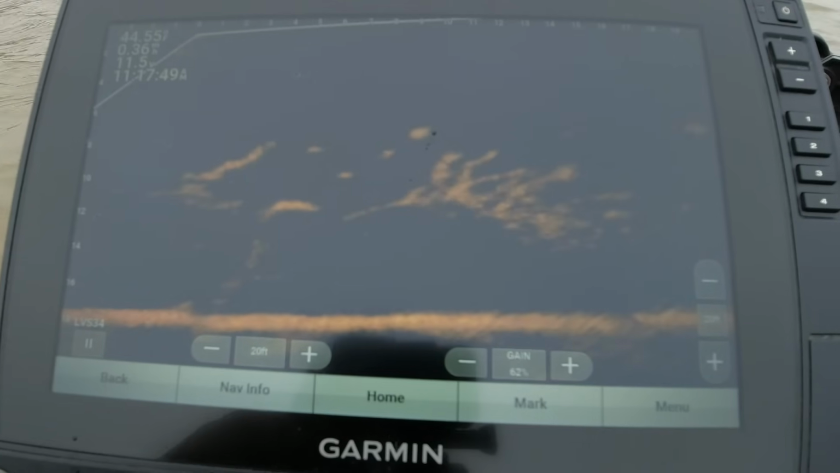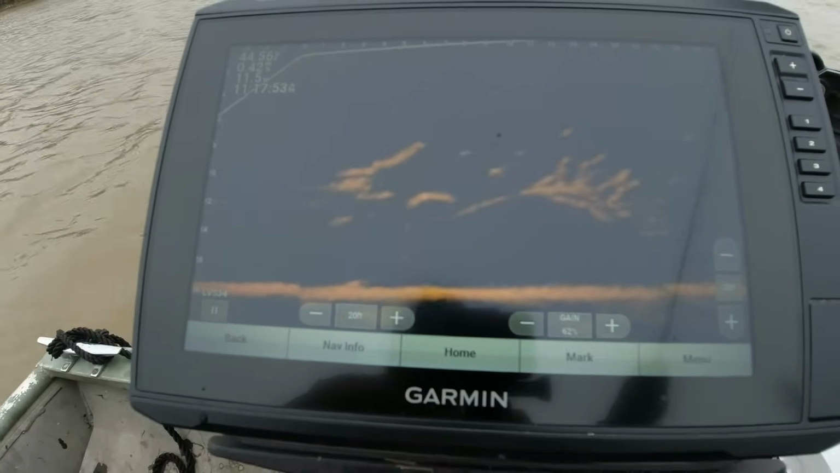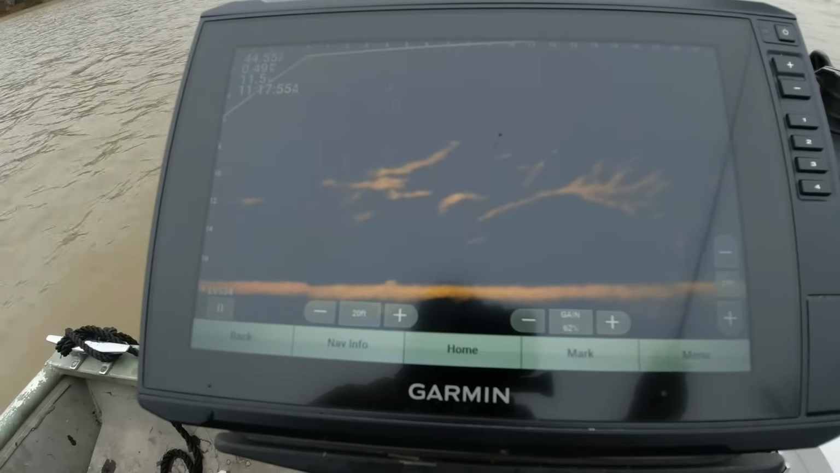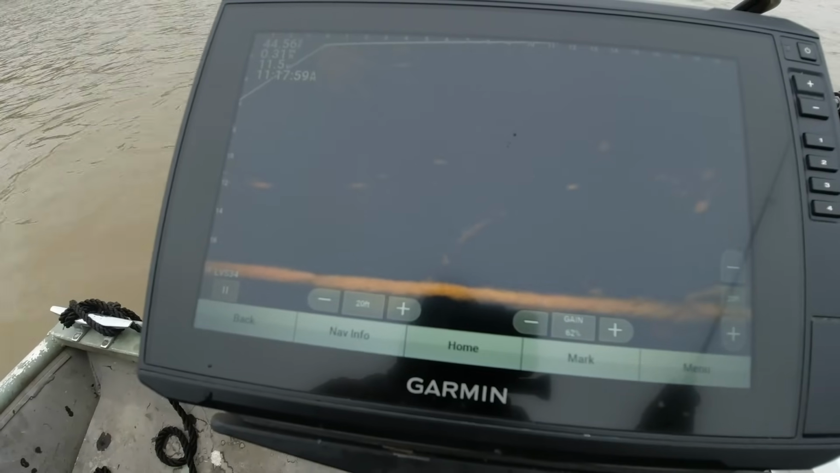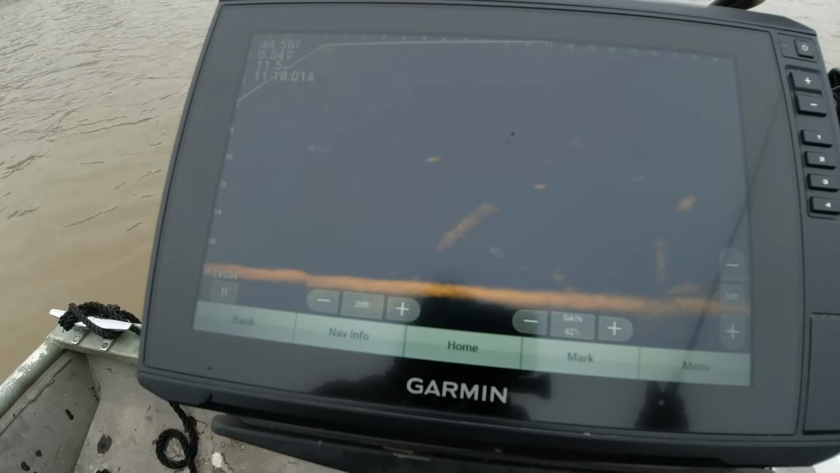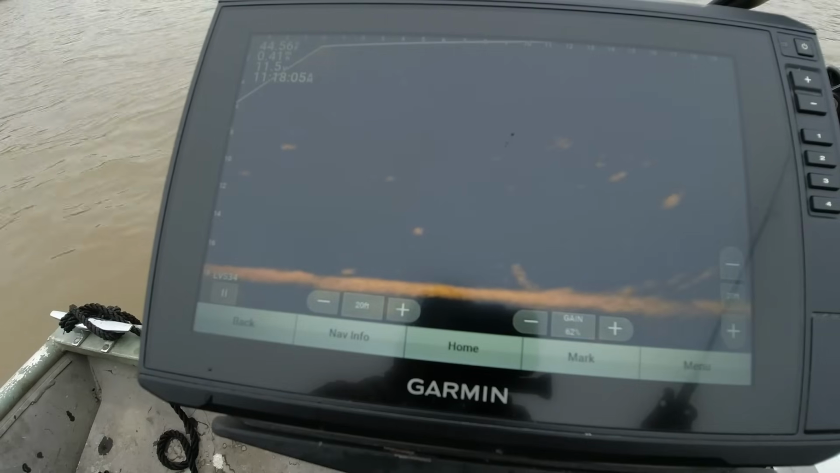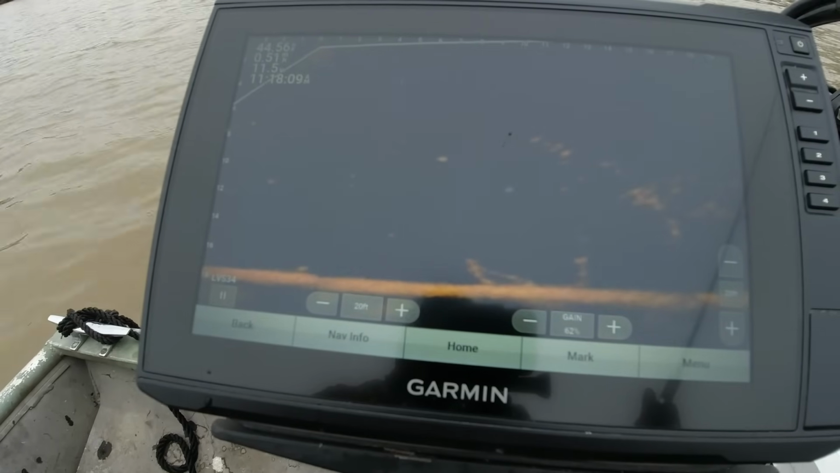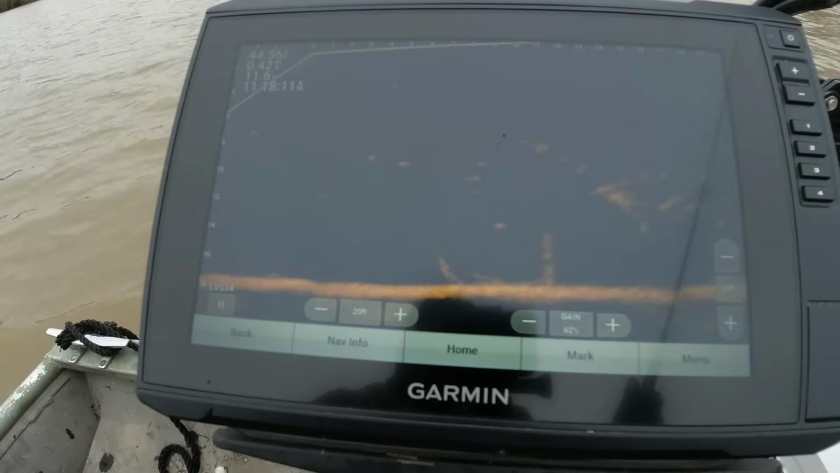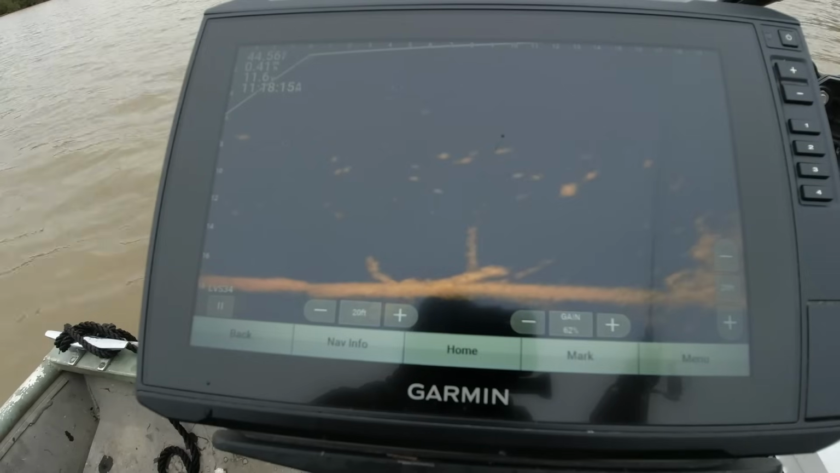There we go. Oh, he was a small one anyway. He was a small one, y'all. Alright, let's get on some better fish. Get y'all some better footage. This is the best time to be out here. I mean, I know it's cold right now, but man, get out here in this wind and it just helps you get your jig in that cone a lot faster.